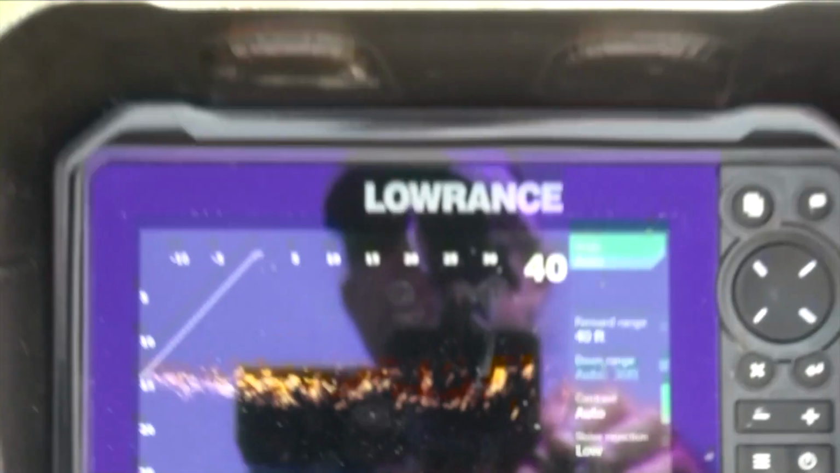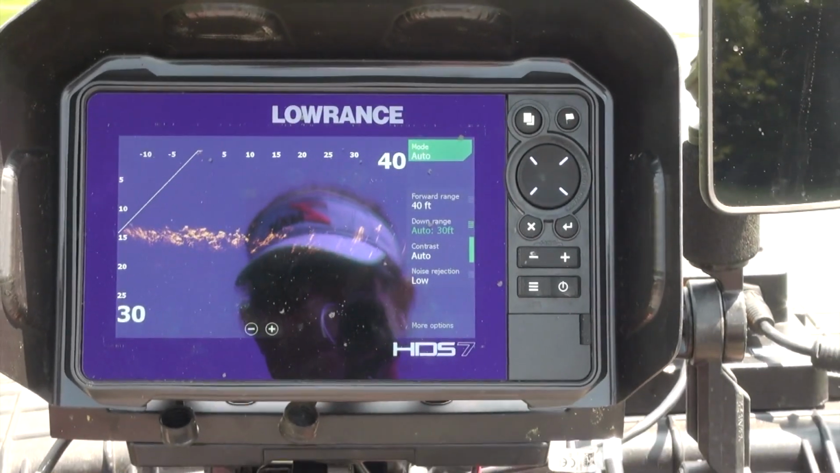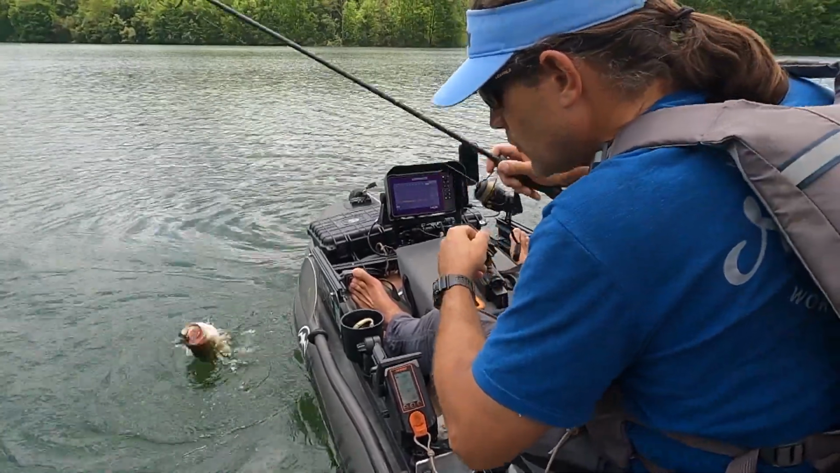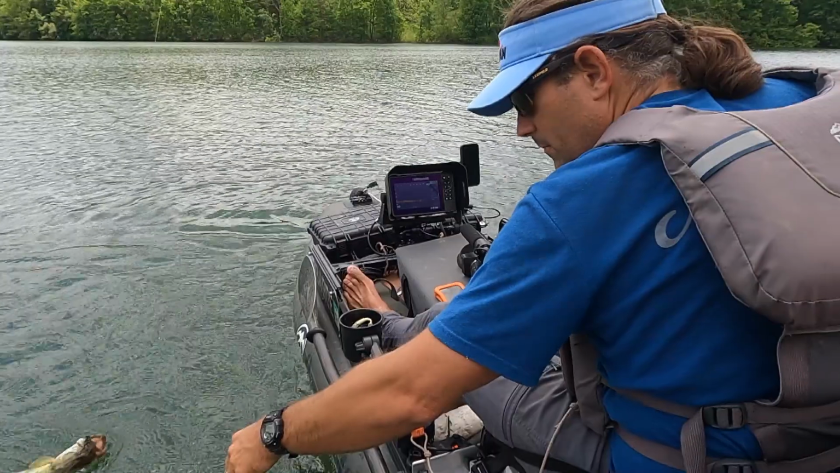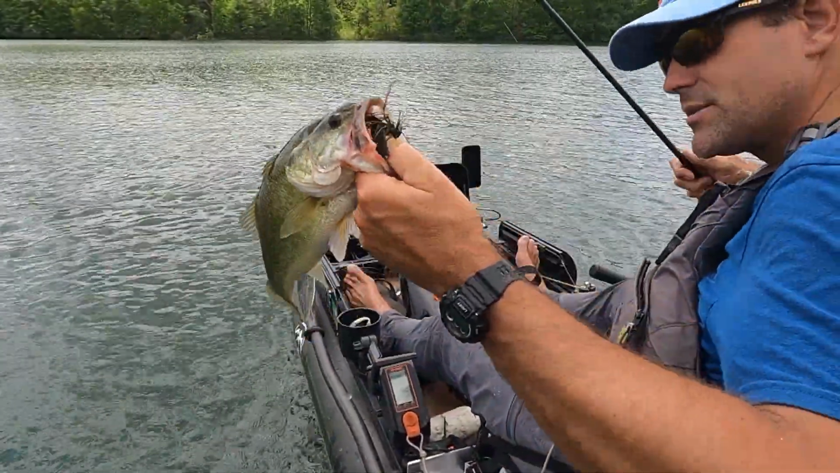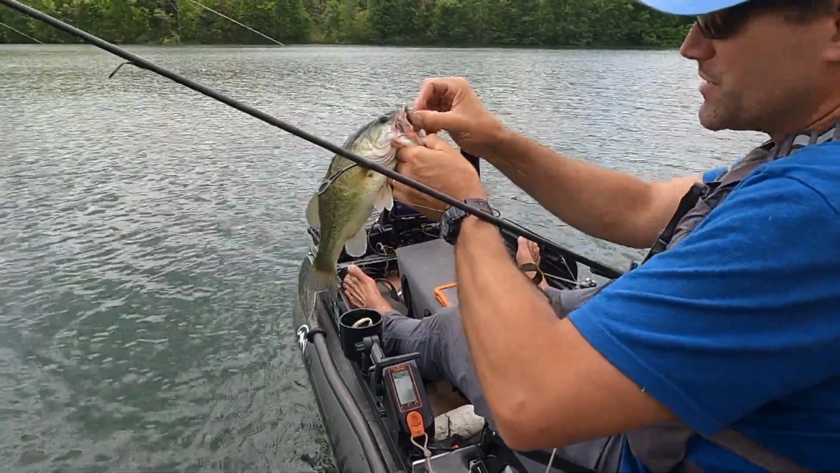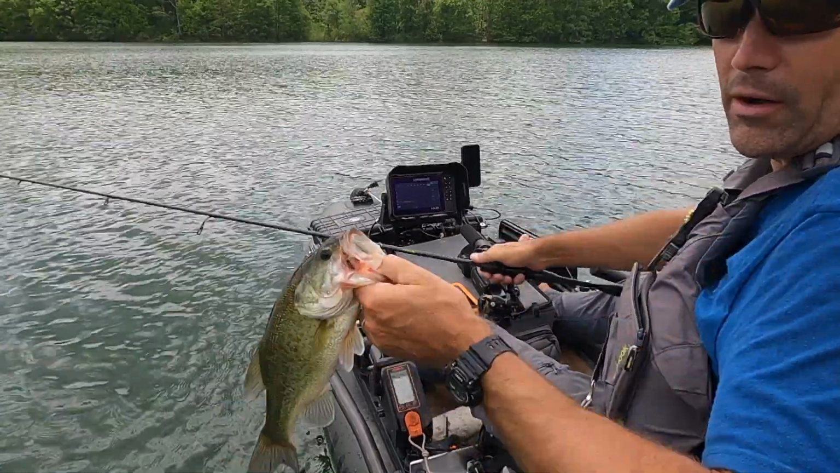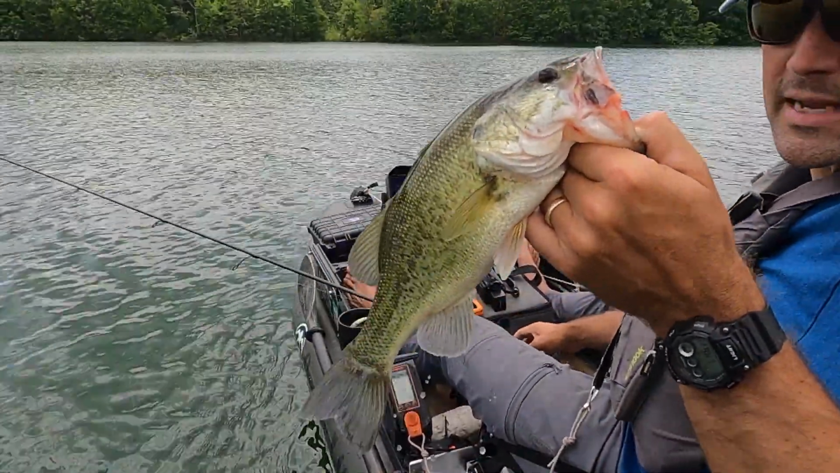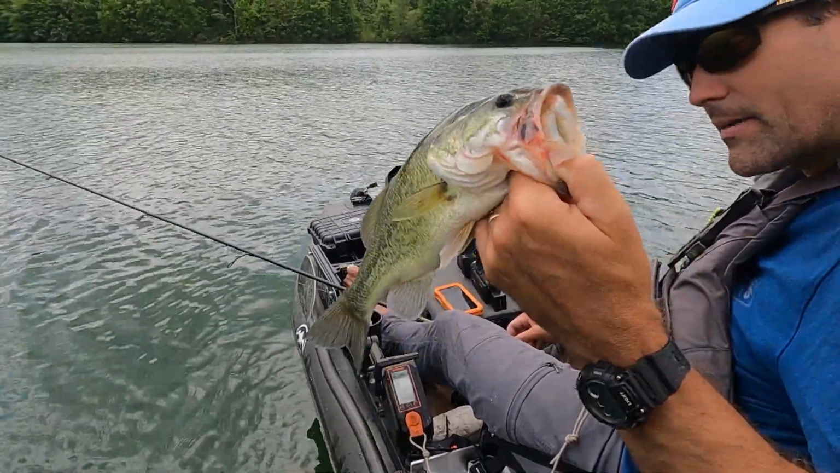I think they're panfish, but it's out in 15 feet of water. Could be a couple bass there. One of those marks out deep was a bass. When I say deep, I mean most of the fish on this lake right now are in less than, say, 5 feet of water. This guy was out somewhere between 12 and 15, I'd say.